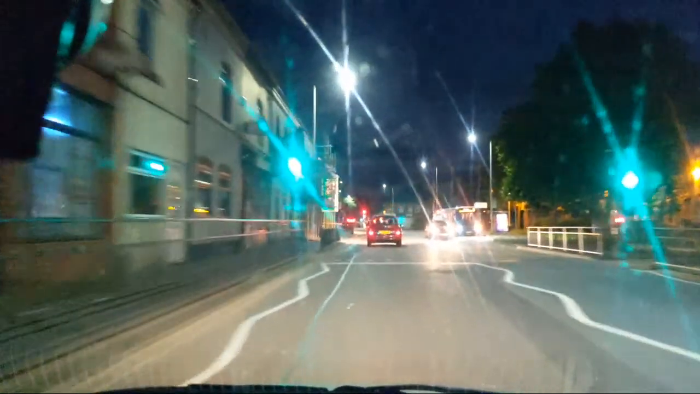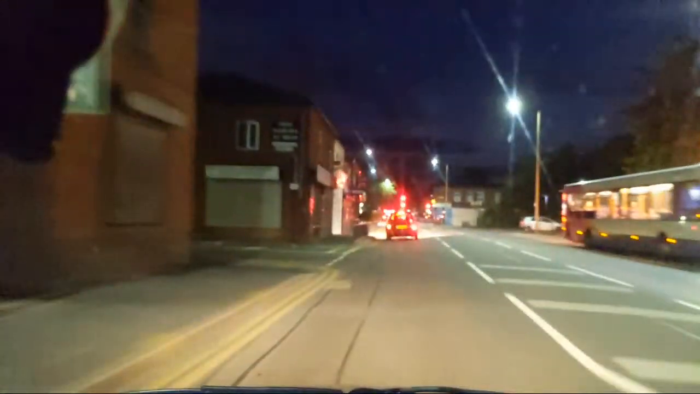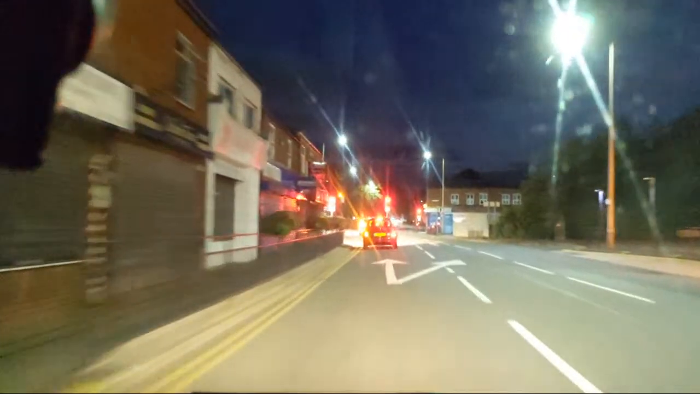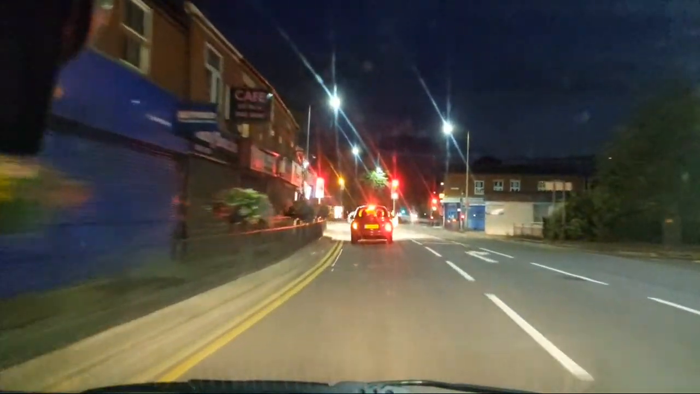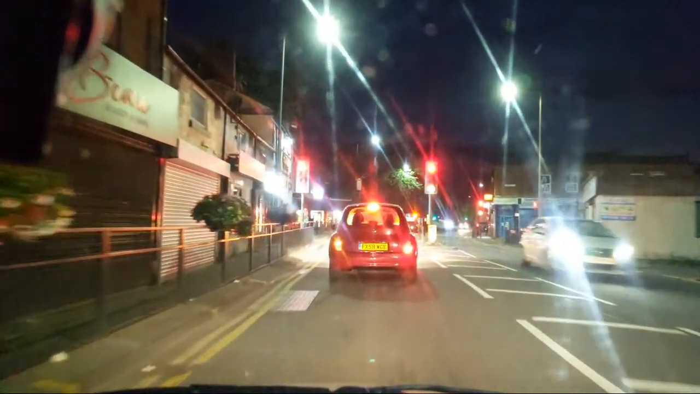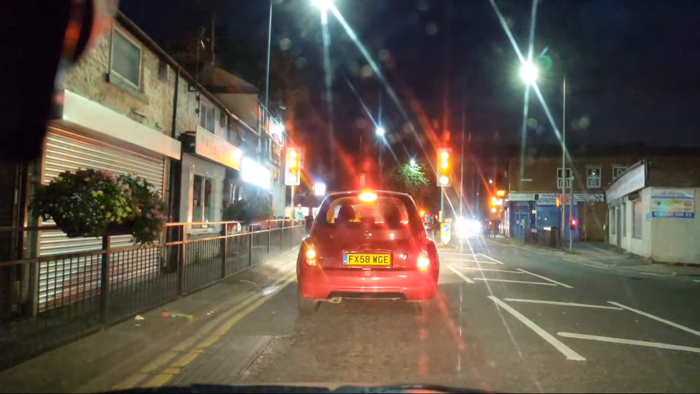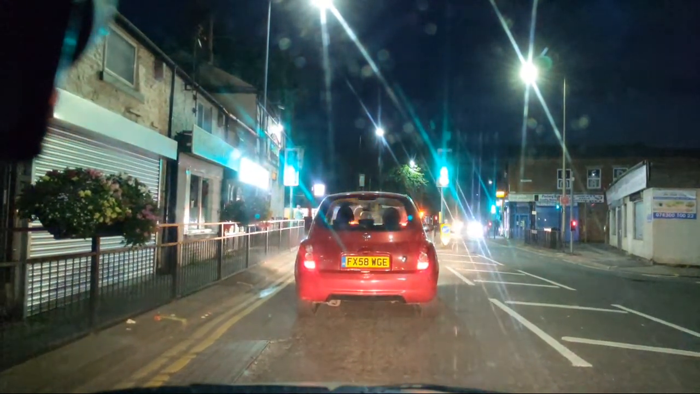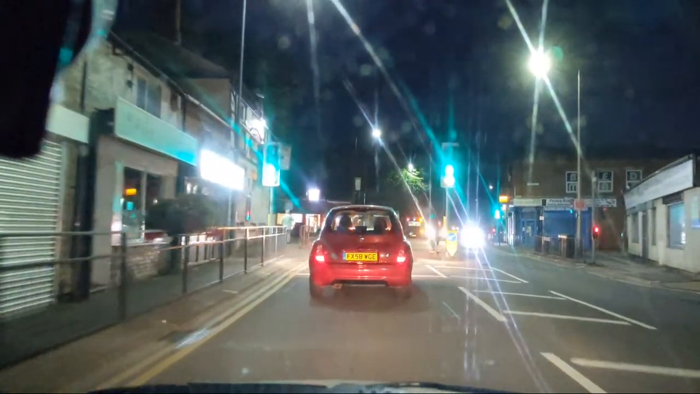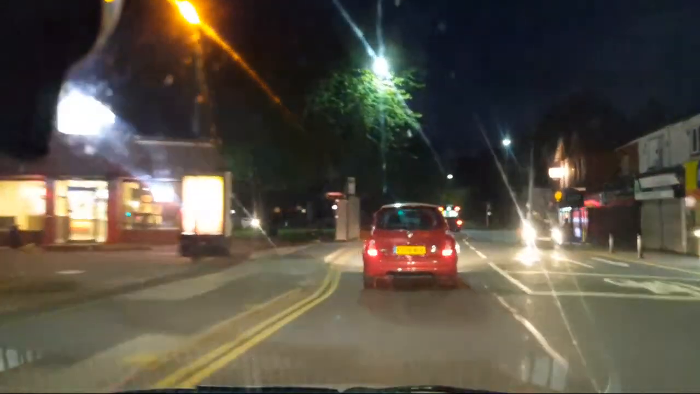Just changed. I did have a load of cars behind me, I don't have any more. They all followed me through the traffic lights, the temporary traffic lights. It's not like they changed when I was going through. But must have all turned off.